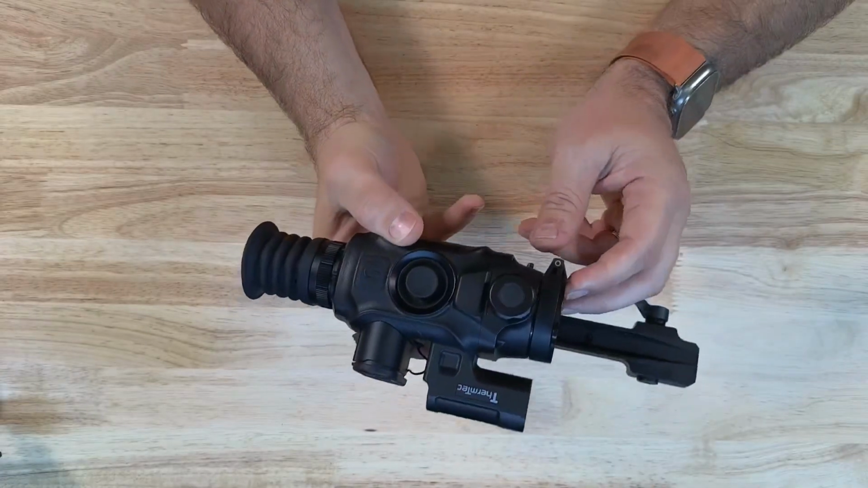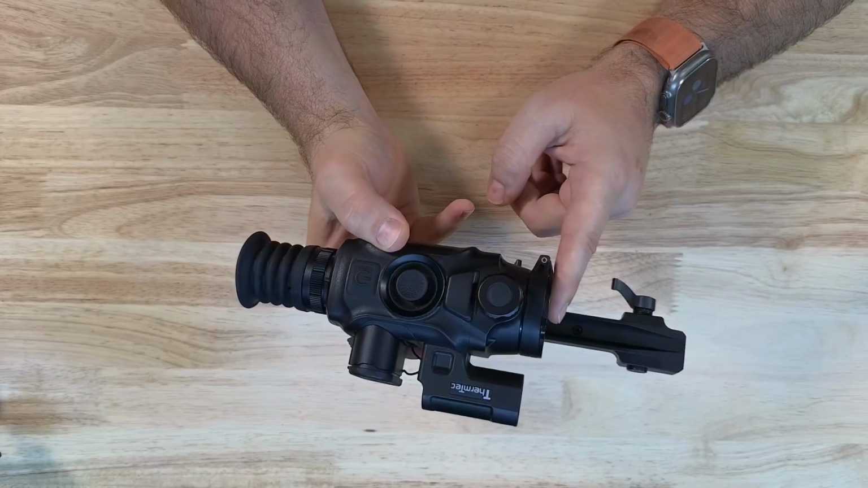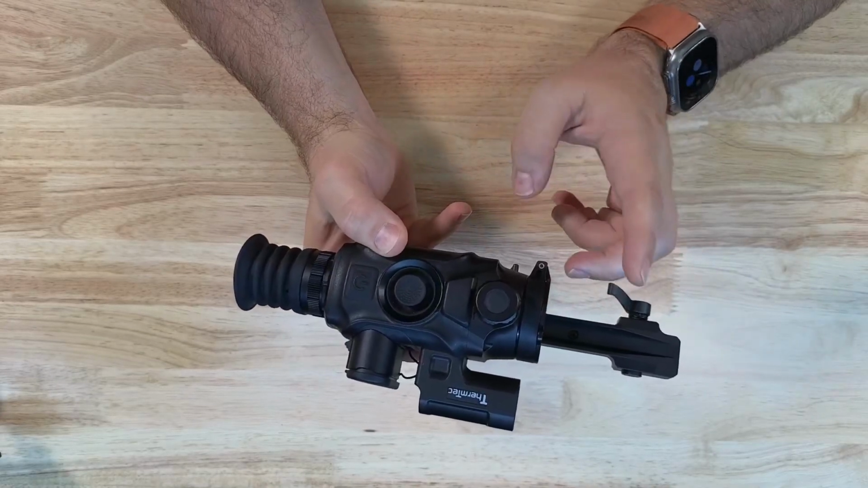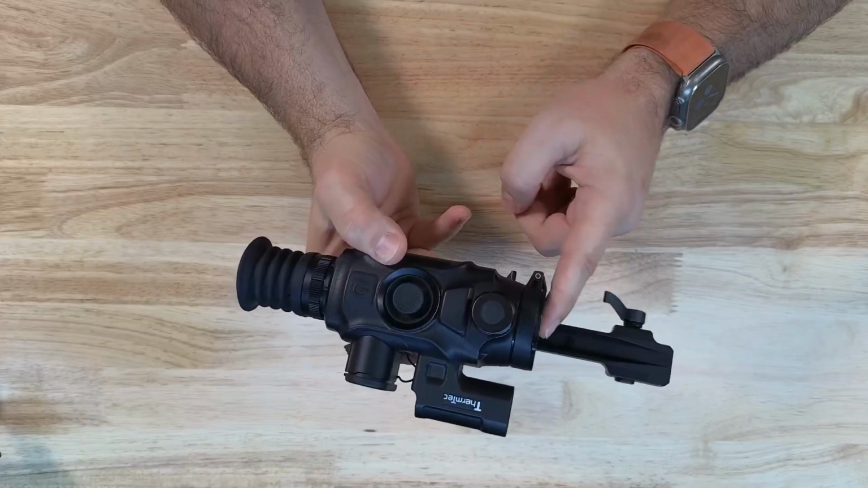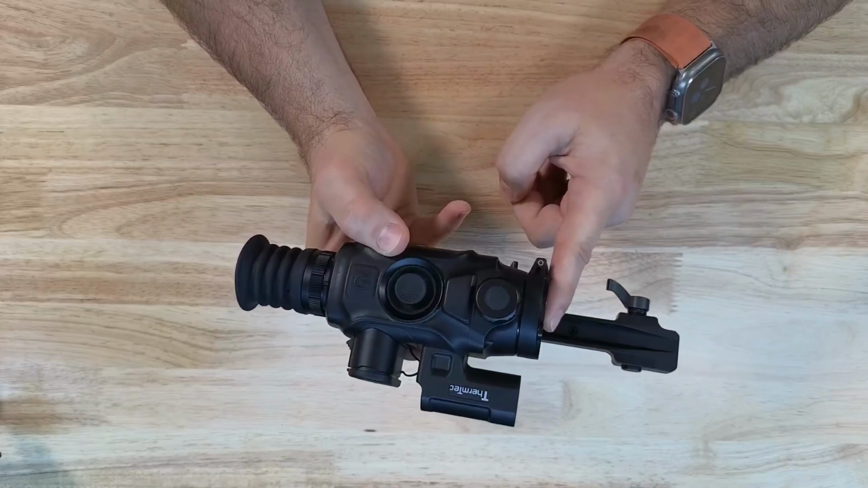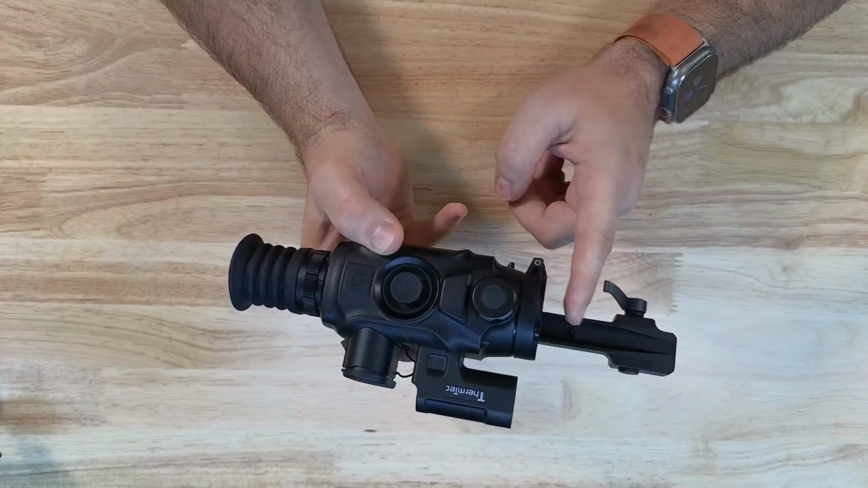It's a much more advanced technology, and it's definitely more difficult to actually manufacture because it requires both a software and a hardware solution. So there's no shutter in here, no shutter to get sticky. But what it means is when you turn this device on, you've got to have the lens cap closed until it's booted up, because otherwise you'll get ghosting on the image if you don't.